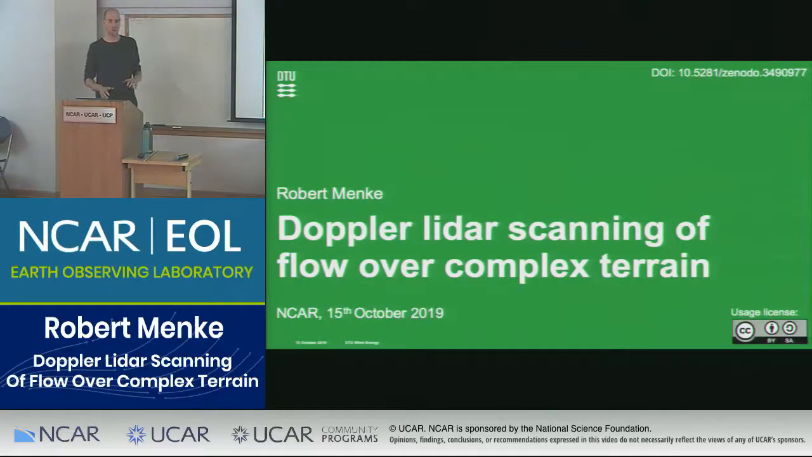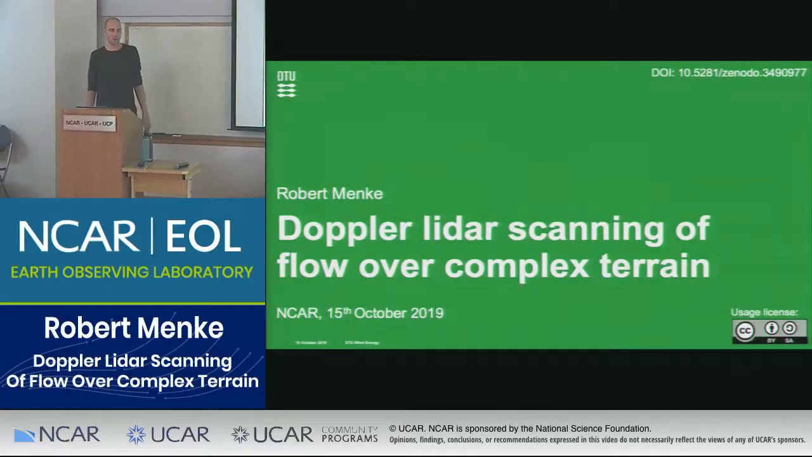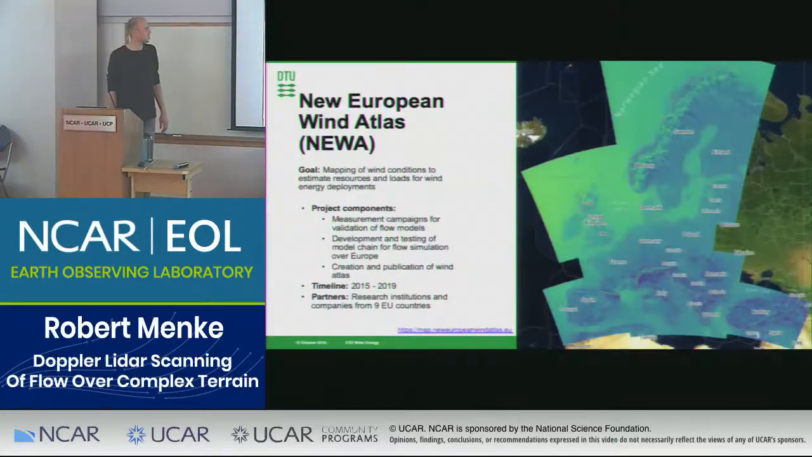I'm going to talk about Doppler scanning of flow over complex terrain, mainly focusing on the Perdigão measurement campaign in Portugal. And this work was carried out in the scope of the New European Wind Atlas. Jakob Mann, my supervisor, gave a detailed talk about this here, I guess 4 or 3 weeks ago. So I'll just give a very quick overview of the project.